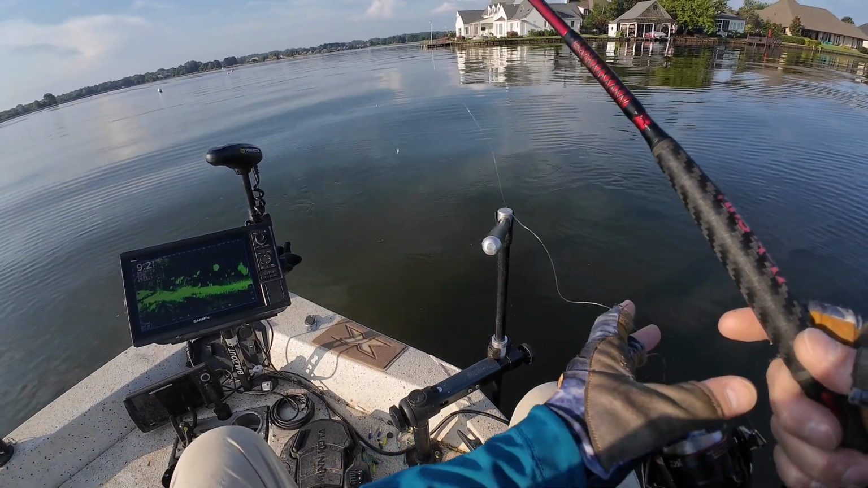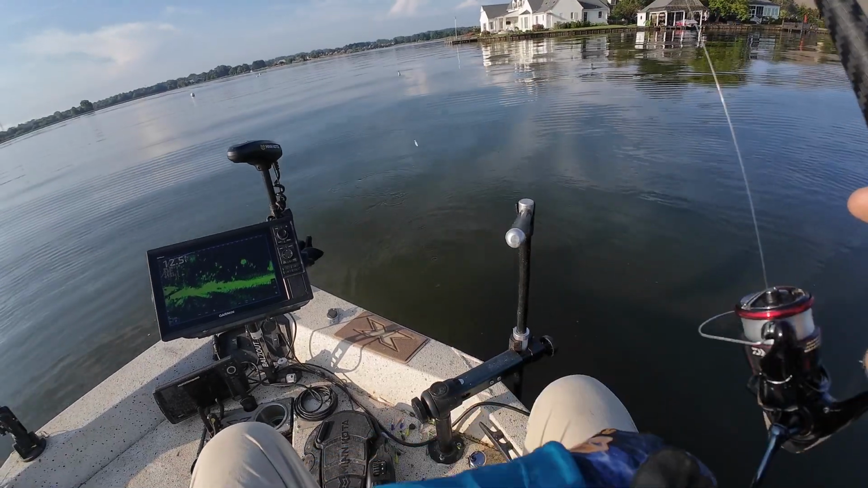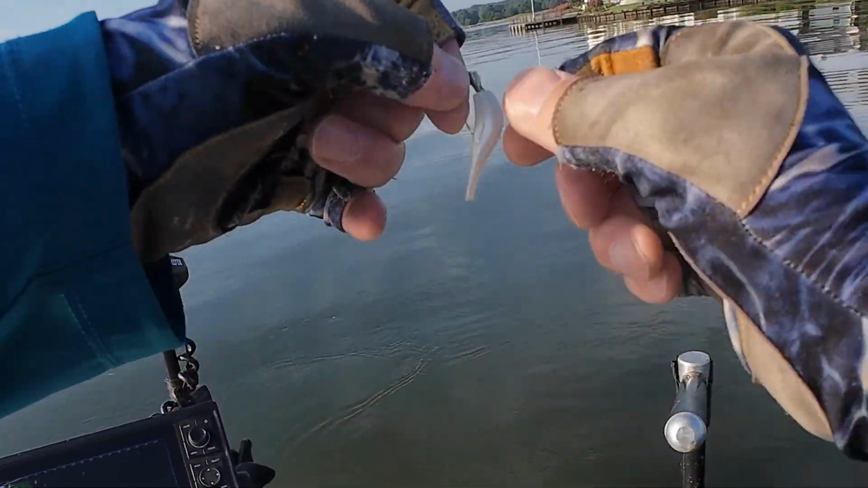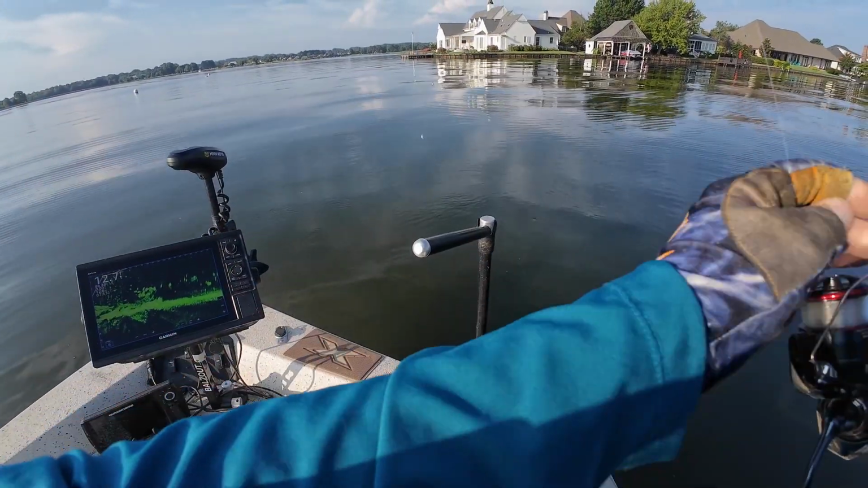Anytime you can get out there and catch fish in August or September, it's a pretty big deal as far as I'm concerned. I don't know what it is, but the fish just seem to really turn off.